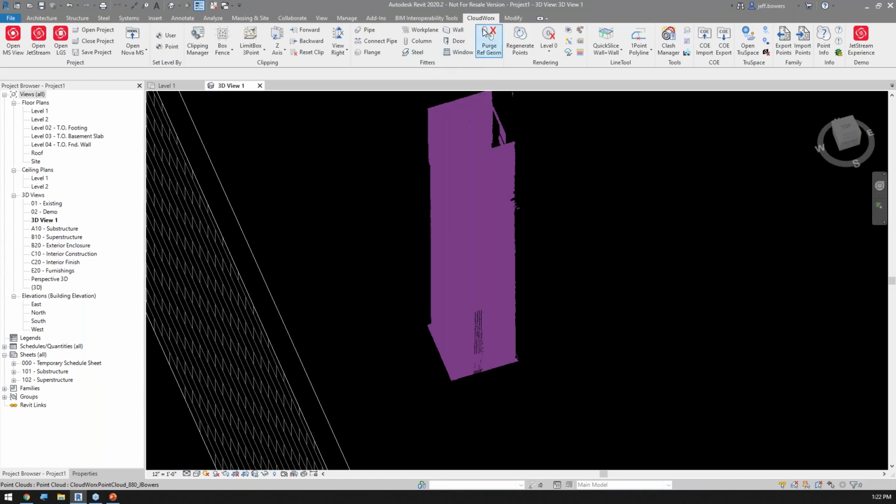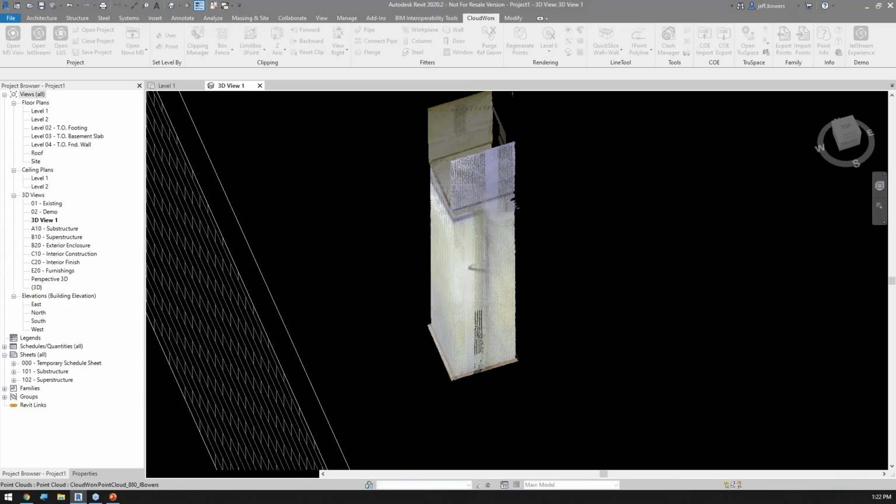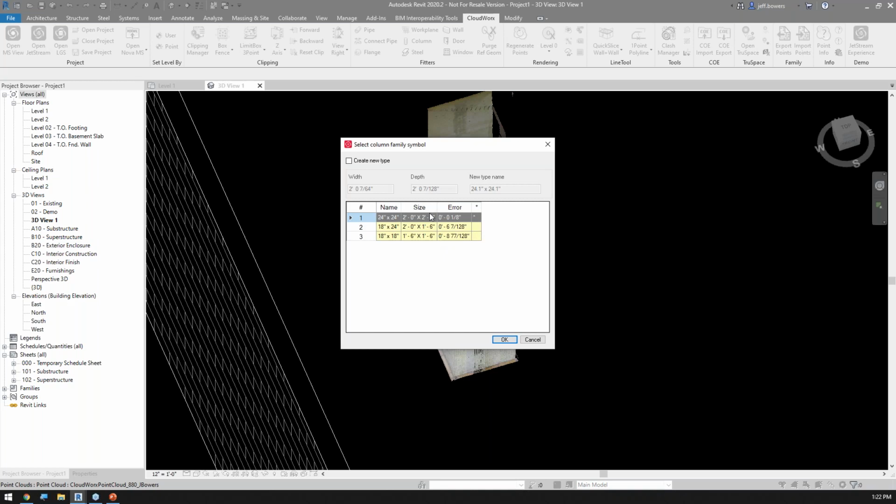Now, on here, again, so far I've only ever worked with the tools off of this CloudWorks tab. I now have column. I can pick on column, and it's going to automatically load your square and round columns from Revit proper. I can say, you know what, this is a rectangular column. I'm going to hit OK. And I need to pick 2 points on that rectangular column. What it does is it algorithmically extracts what that column was measured out to be.